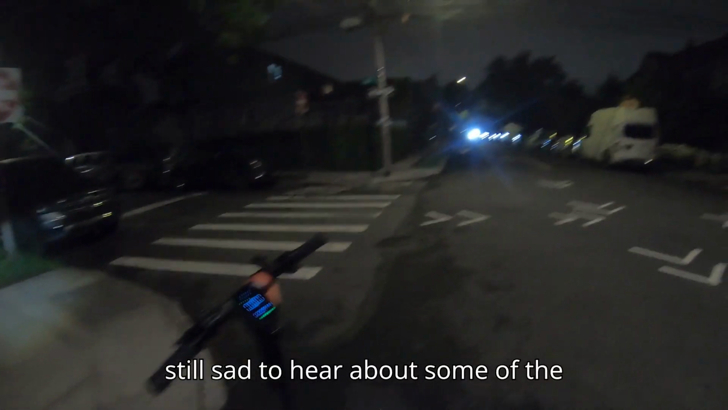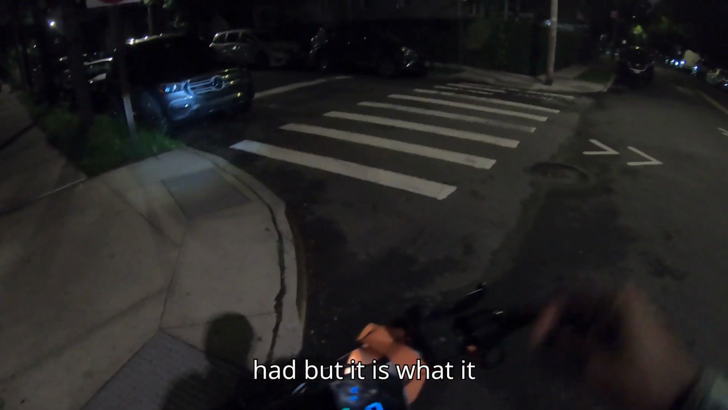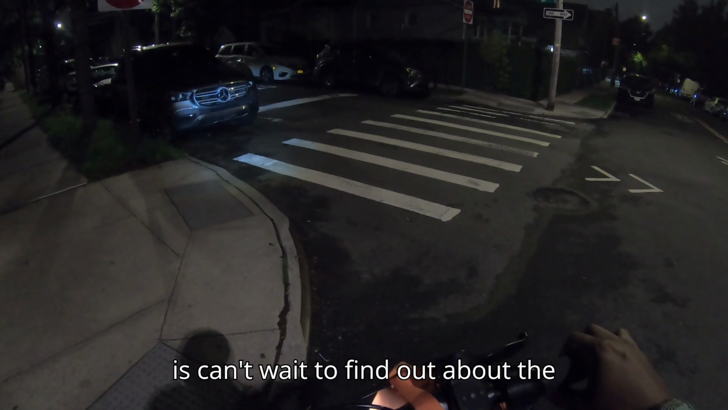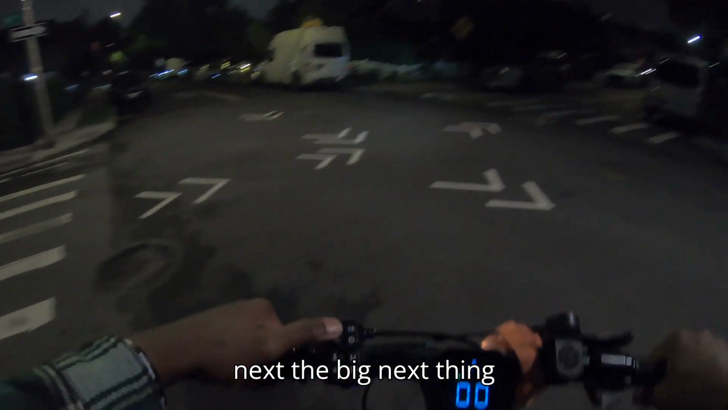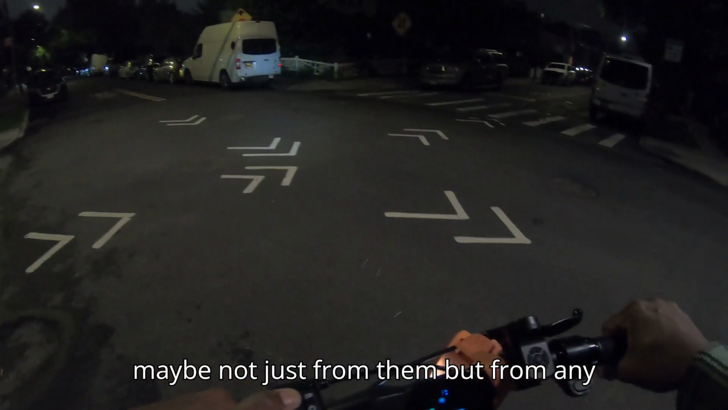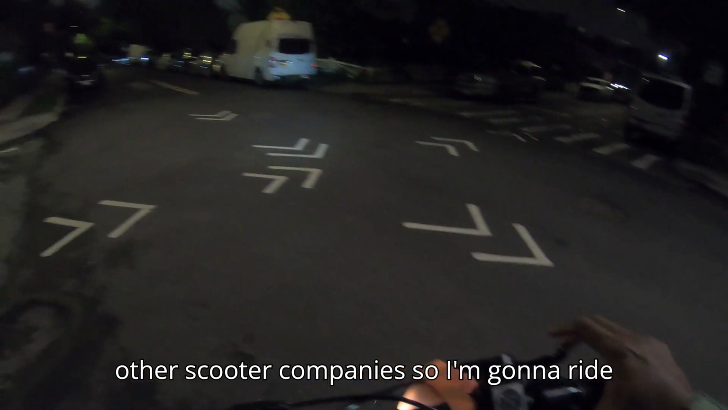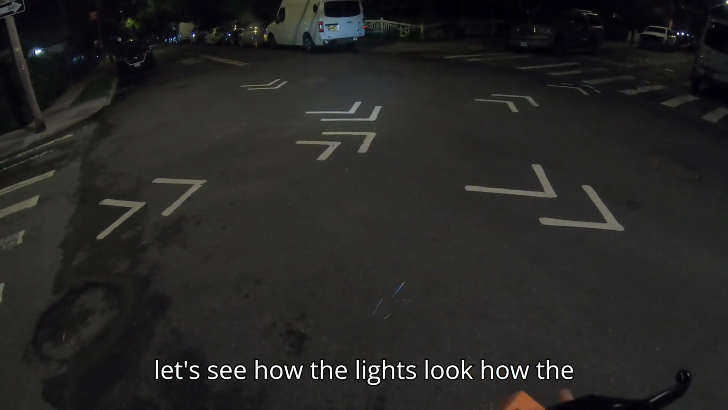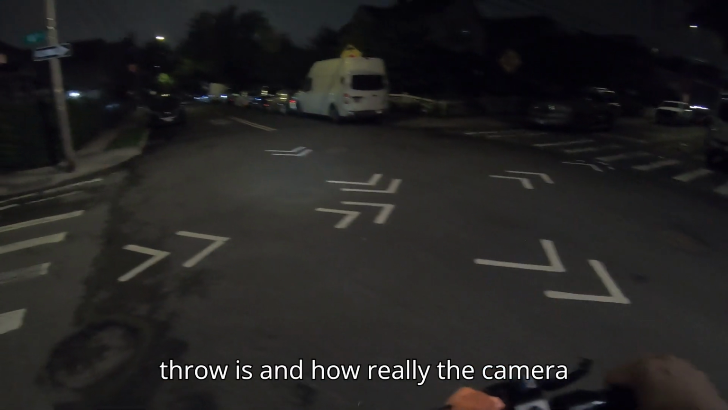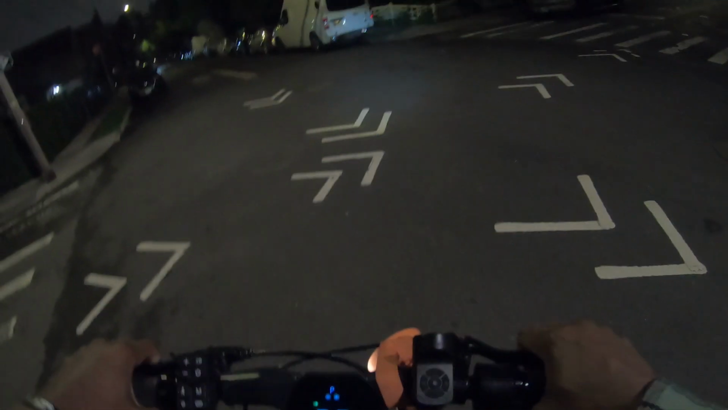Still sad to hear about some of the customer service issues that people have had, but it is what it is. Can't wait to find out about the big next thing. Maybe not just from them, but from any other scooter company. So I'm gonna ride around a little bit. You guys get to see how the lights look, how the throw is, and how really the camera looks. This will be my first nighttime ride. All right, so let's go.